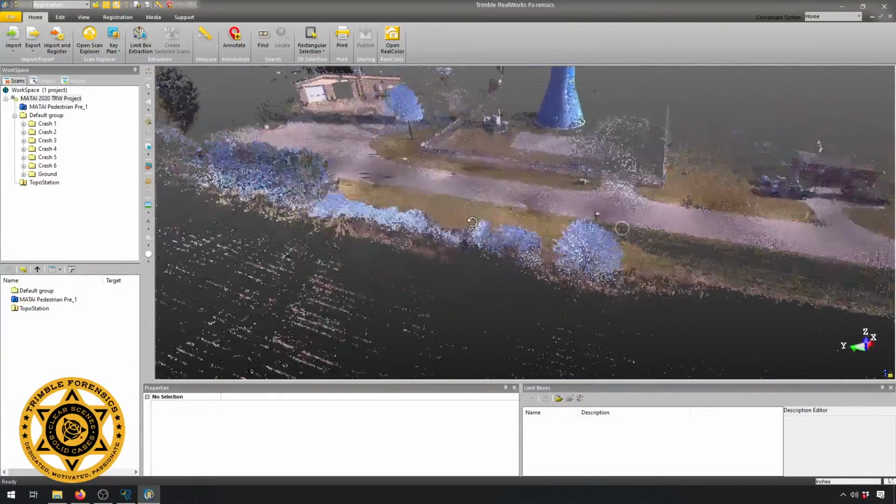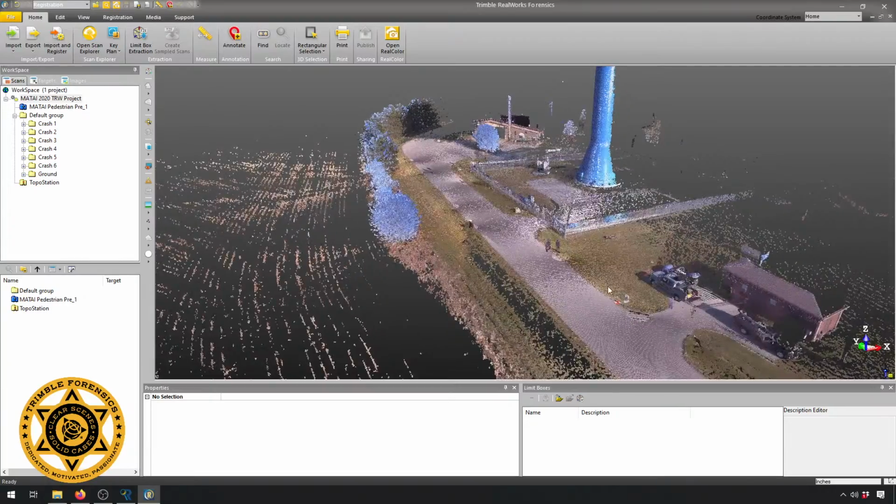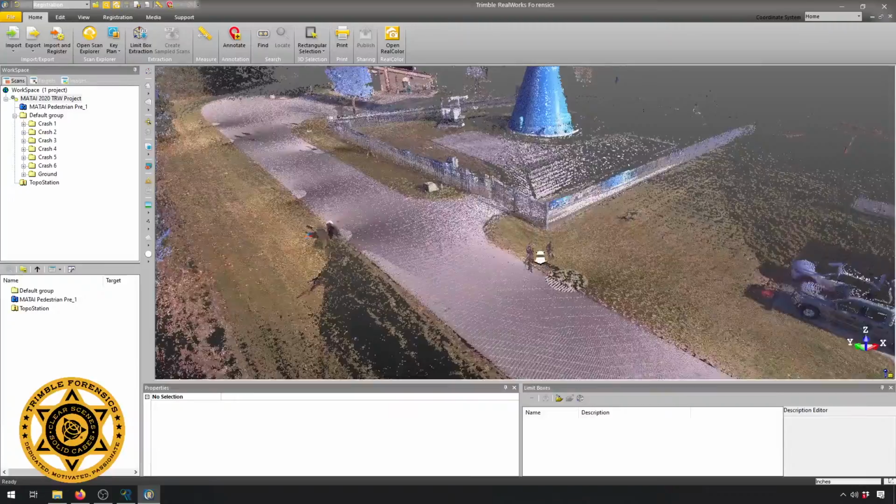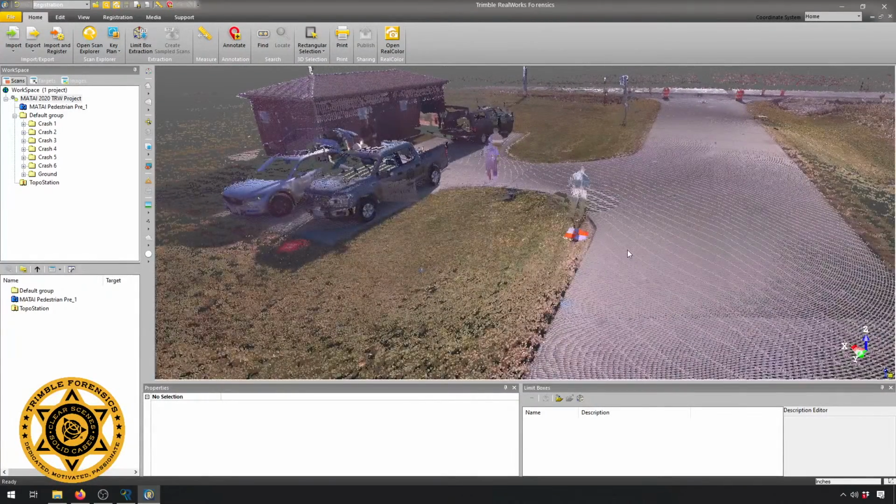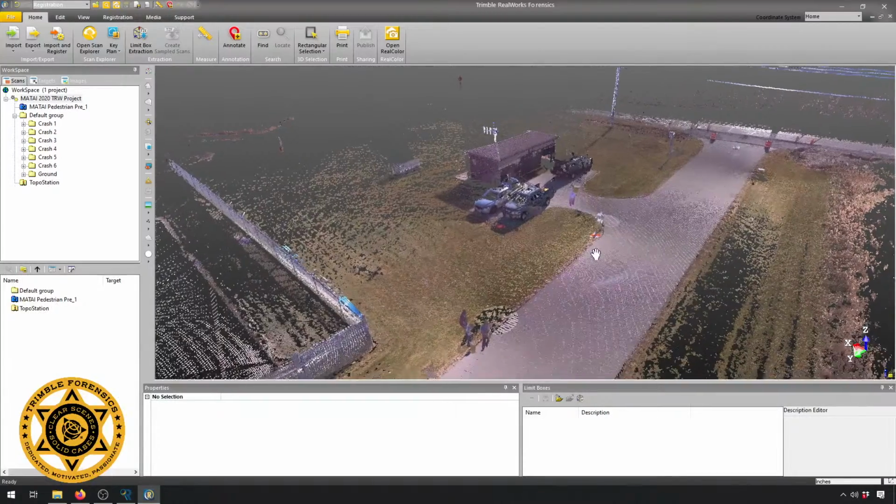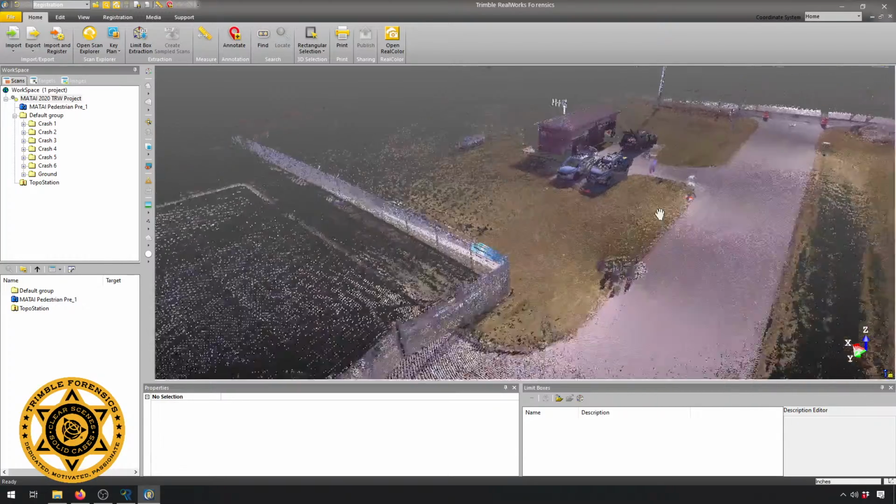And I did no registration here. This is how it came in. I'm a big fan of transparency. I'm a big fan of show it like it is. You can see here, we were standing in it at one point. I haven't done any cleanup on this. This is what it is. This came right out of the tablet, and I dumped it into RealWorks. It took me about 10 minutes or so just to ingest, and that was it. There was no registration, no monkeying and fiddling around. This is what we got.